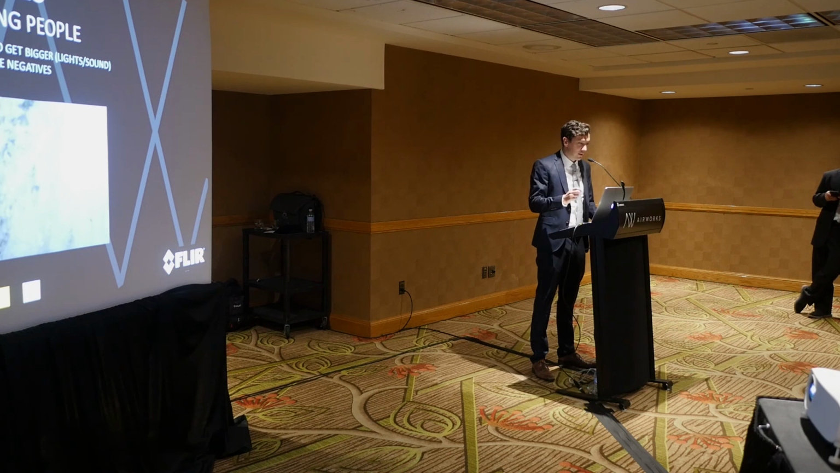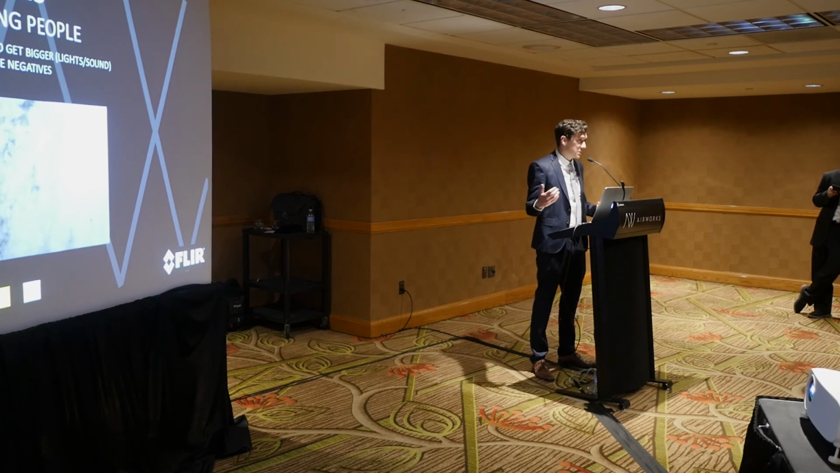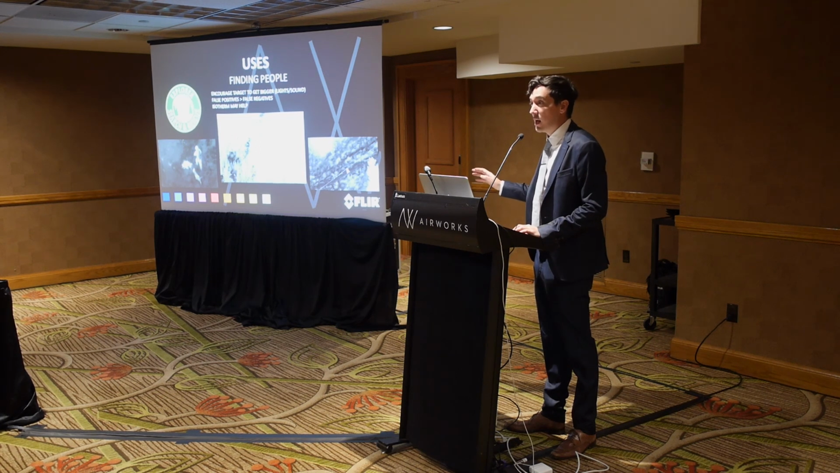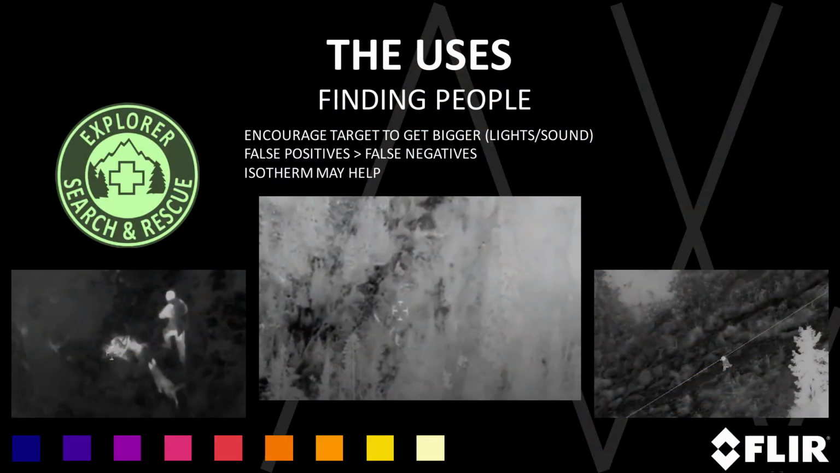And using this technology, you have to be really confident that you know what you're looking for and that you can get that data, or else you shouldn't use it at all. And then the last thing is isotherms may help, and keep in mind that you want to be responsible with the use of isotherms. This is a search and rescue mission where a teenager got lost hiking. They sent up an aerial thermal imaging unit and were able to find the person. Here you see the rescue mission happening on the left, where there's the mountain rescue person and his canine unit that were able to do it.